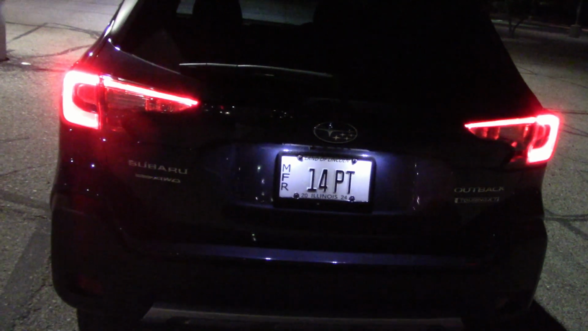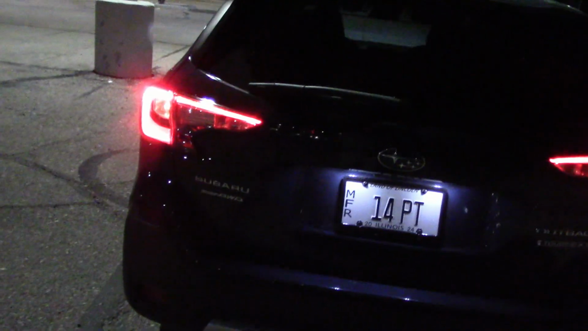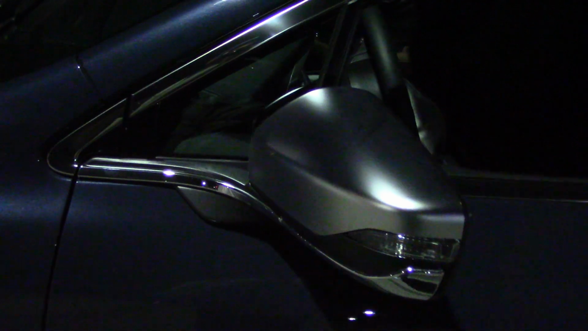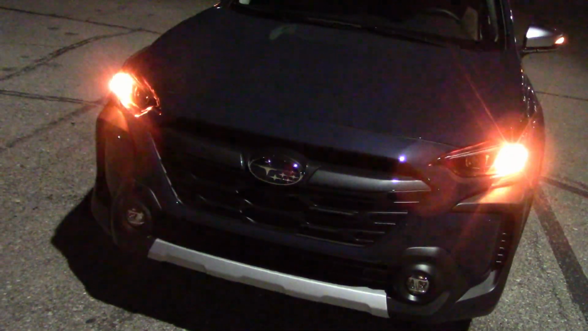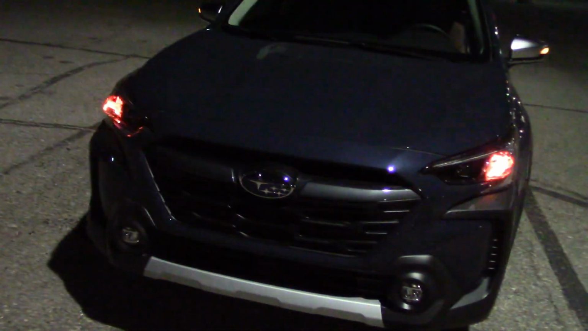And here are the taillights. Big enough and bright enough. And the emergency flashers, kind of small, but maybe they'll be brighter when we turn off the taillights. There, headlights off, a lot easier to see now. Very small, but definitely bright enough. Adequate enough. And cold out here, let's go inside.